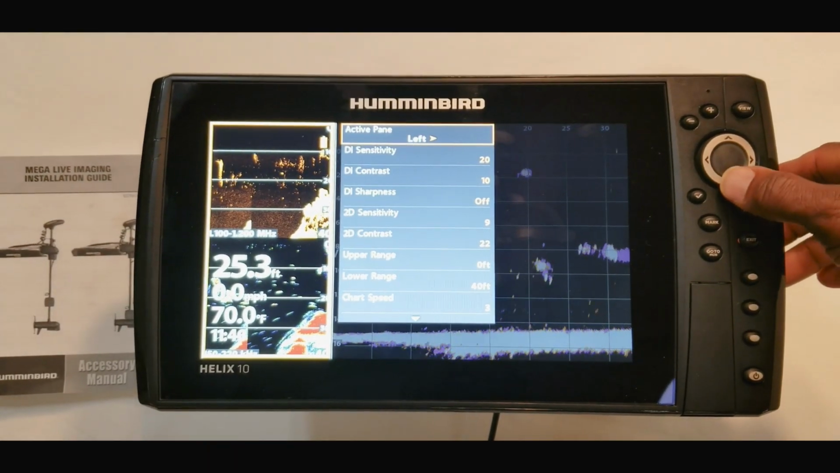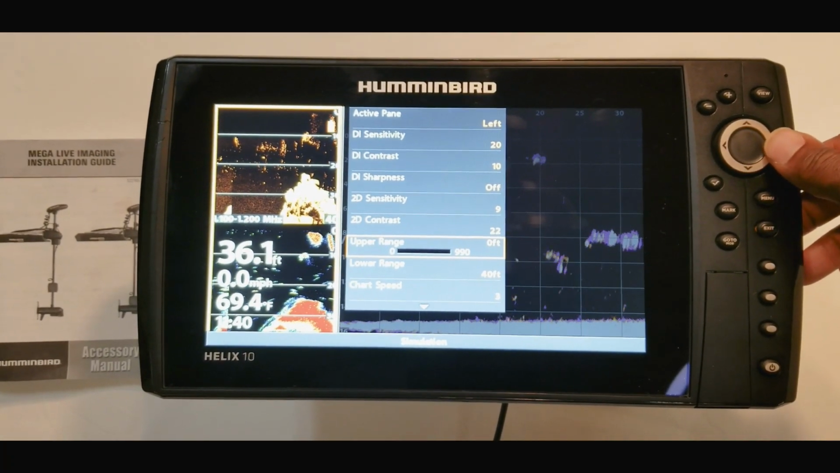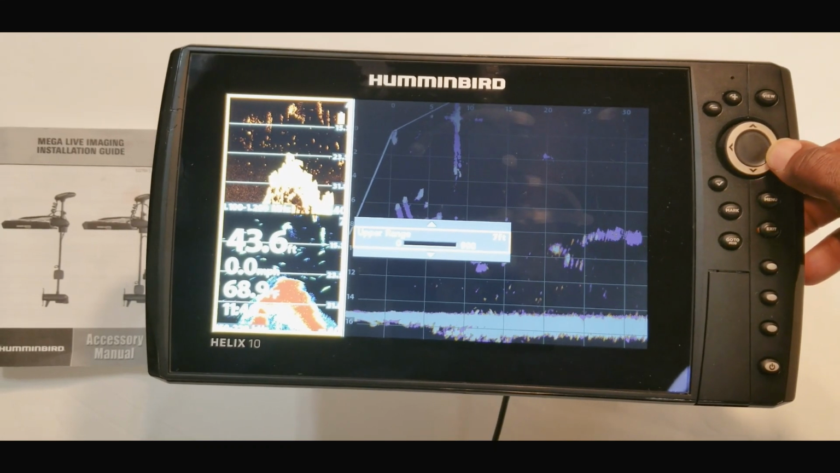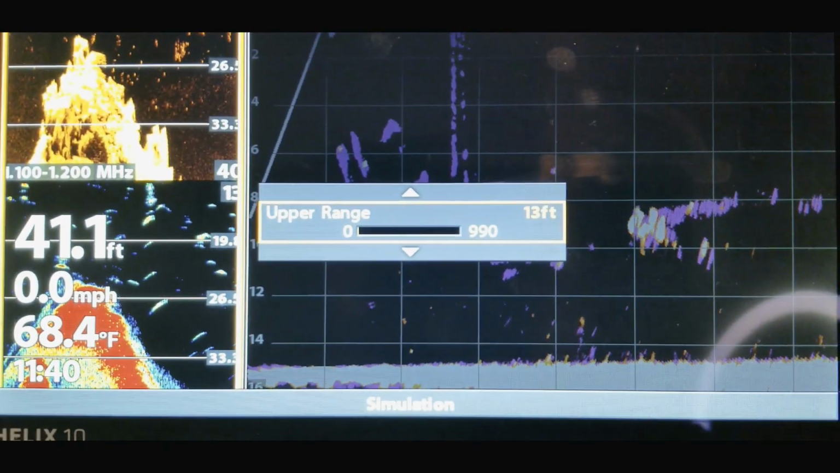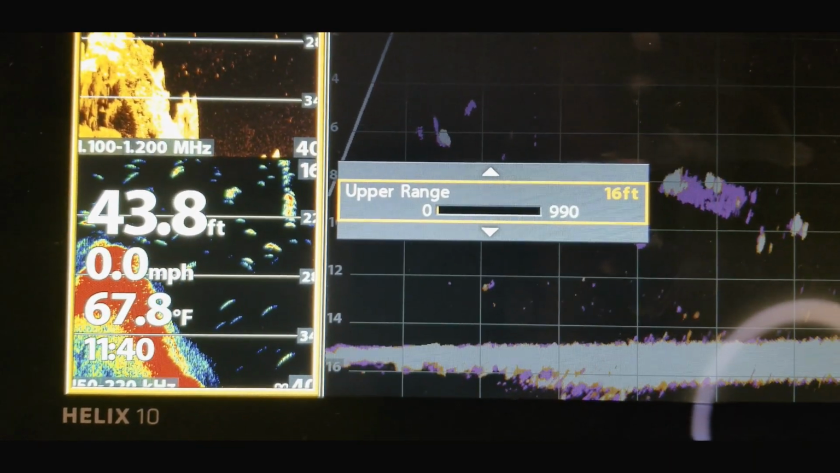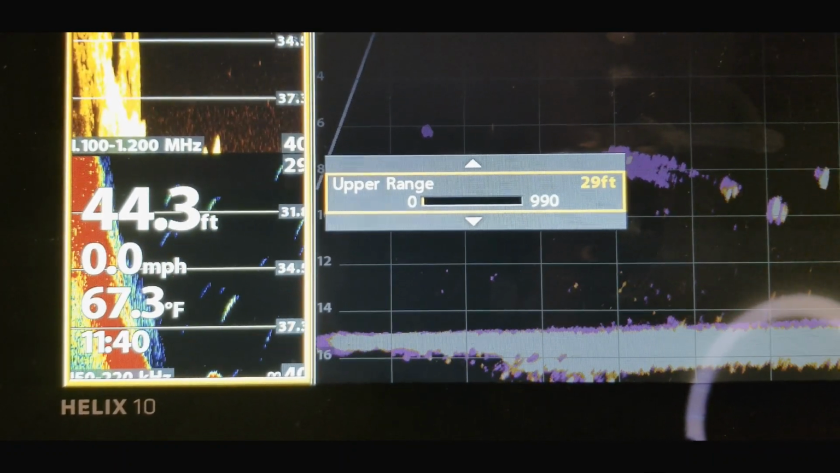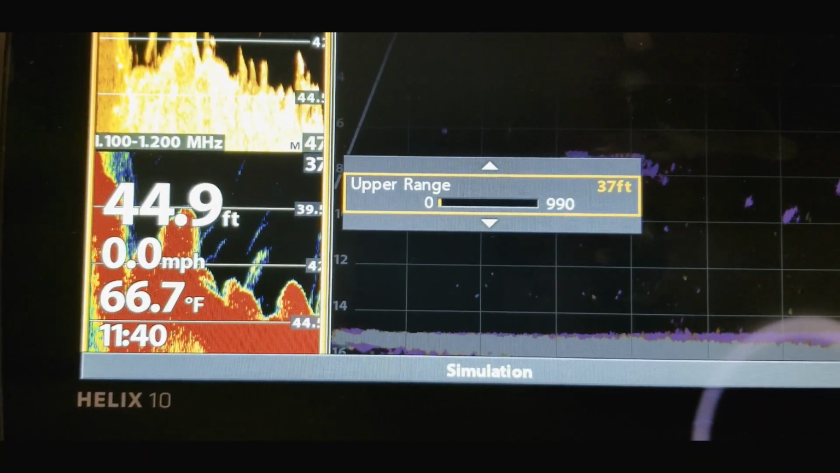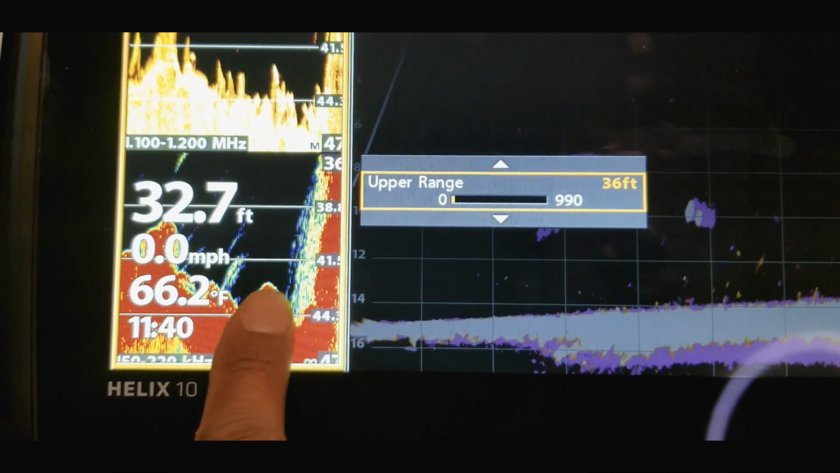Head over to this side and let's change the down range. Right now it is on auto. I really don't like using auto settings on anything, so what I generally do is go in here and set my ranges on the depth based on the water level that I'm currently in. As you can see, as we make that bigger, it'll get us closer down to the bottom of the lake. And when I say bottom, it's adjusting this side over here.